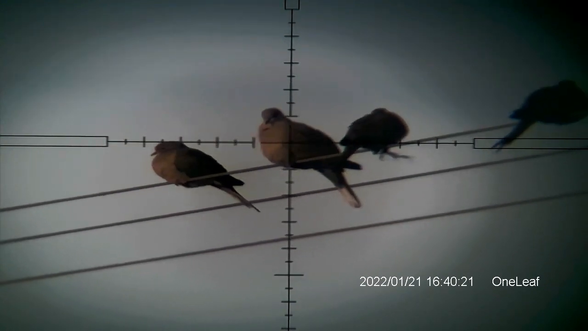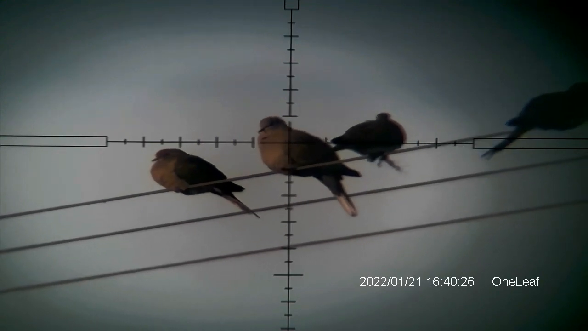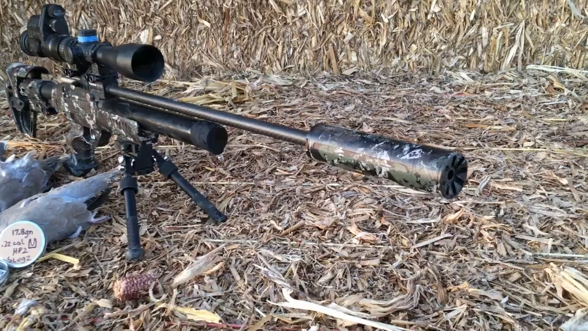This here collared dove at 75 yards is trying to blend in with these protected mourning doves. How'd that work out for you?